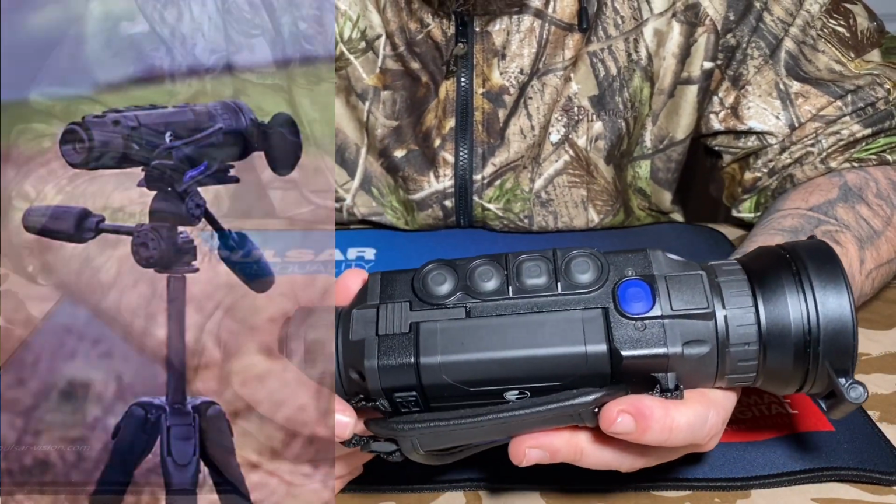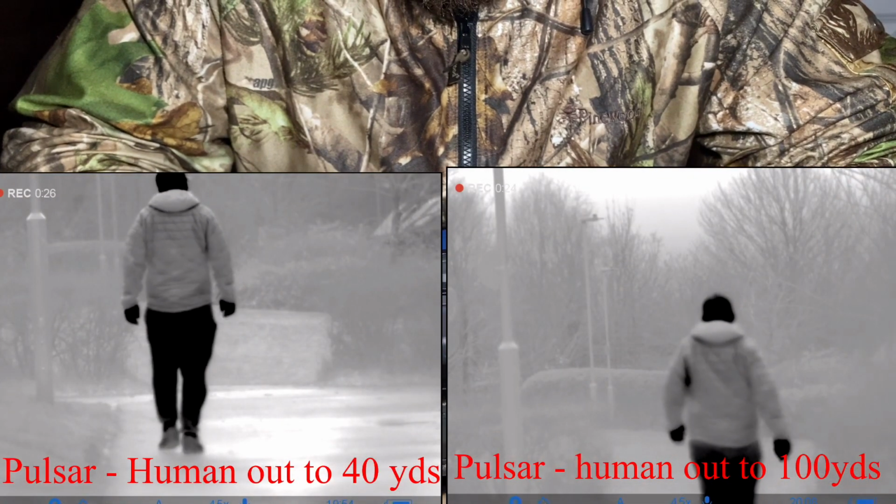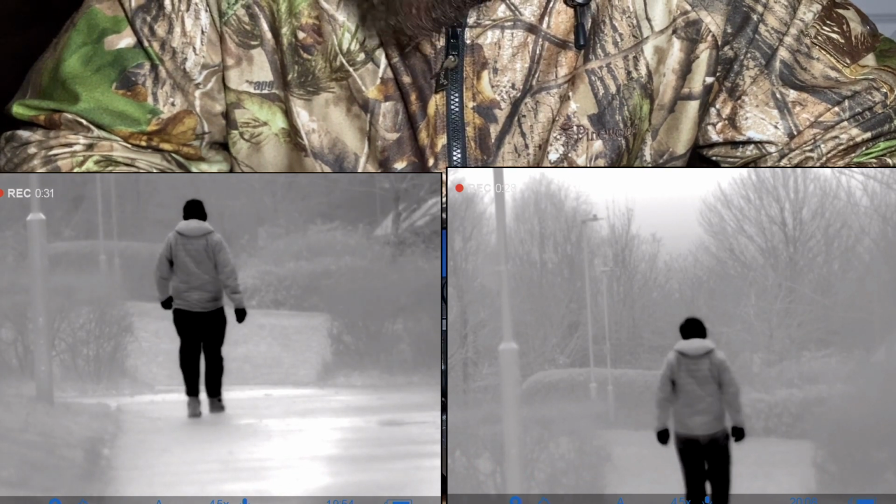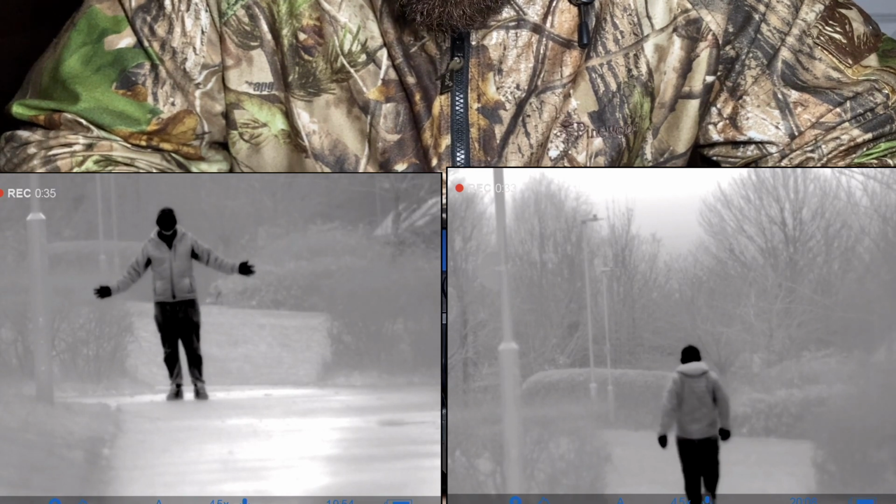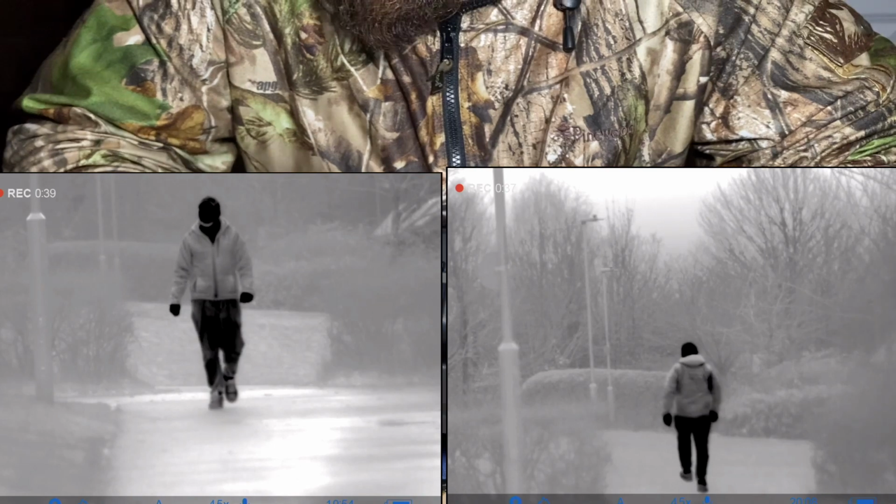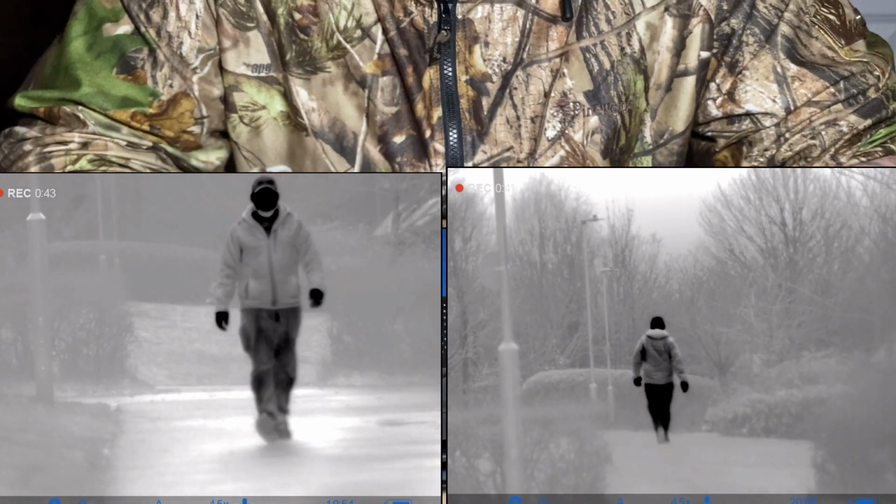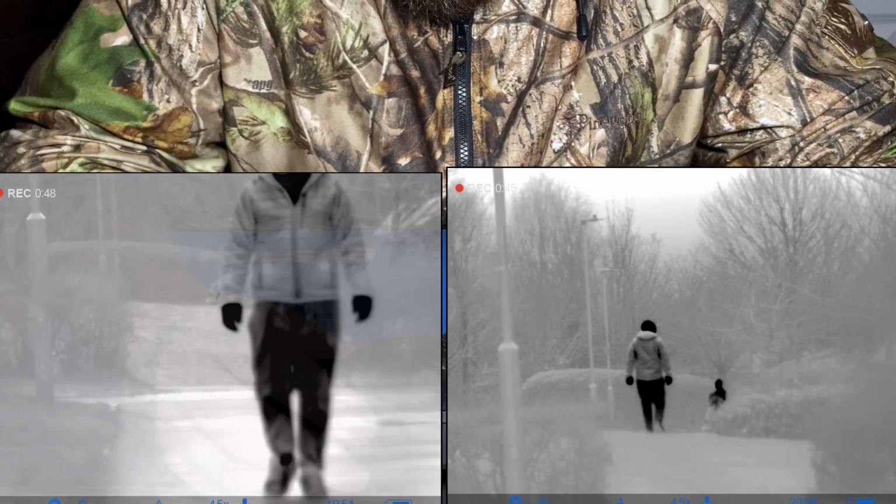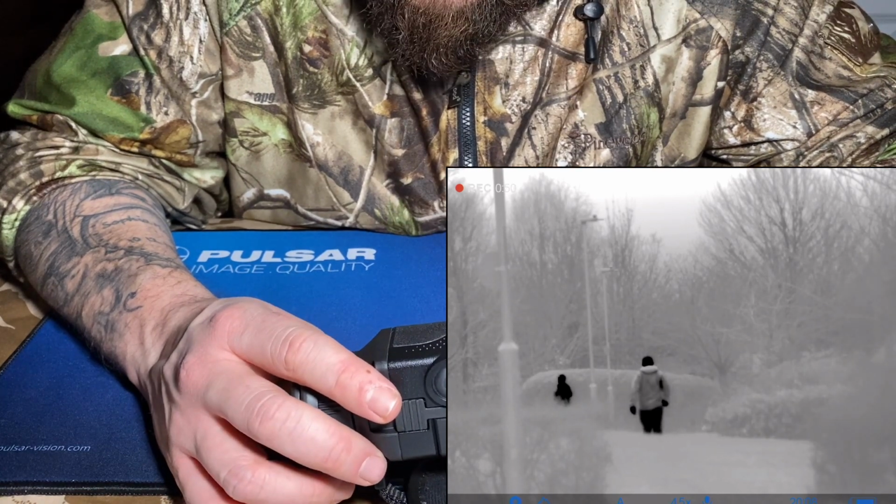Distance wise, as I said with the Hik, you're looking at 30 to 60 yards, very accurate, identifiable targets, whether it be a rabbit, a rat, up to a deer. At that sort of length, you will know 100% what it is. And then out to 100, 150 yards, you're still going to see there's a heat source there. This thing, they say the distance is up to 1,800 yards. I mean, round it up to 2,000 yards.